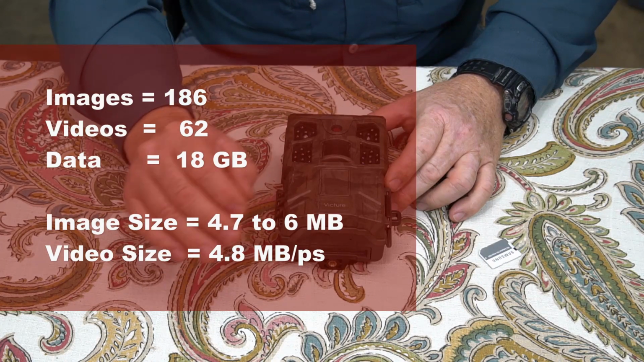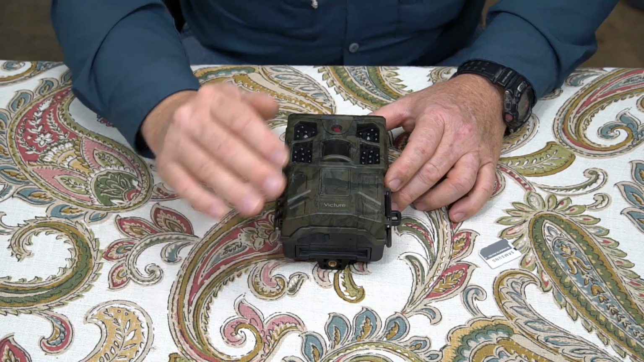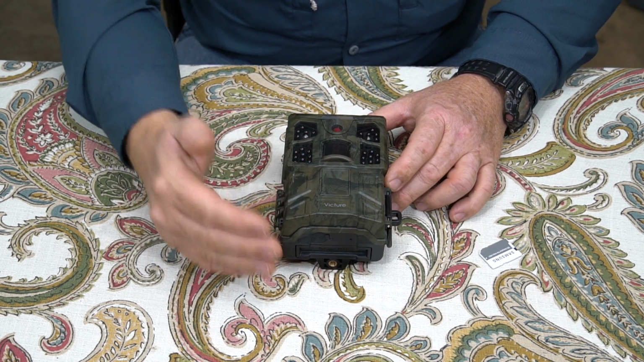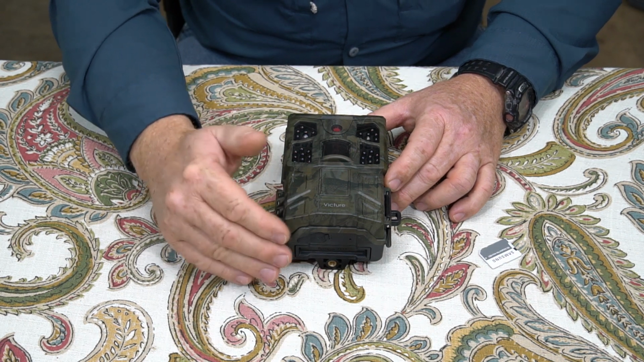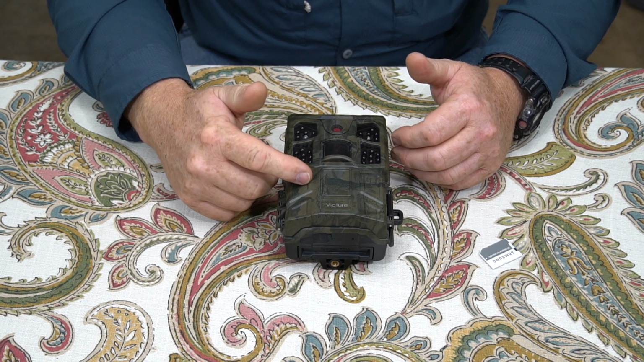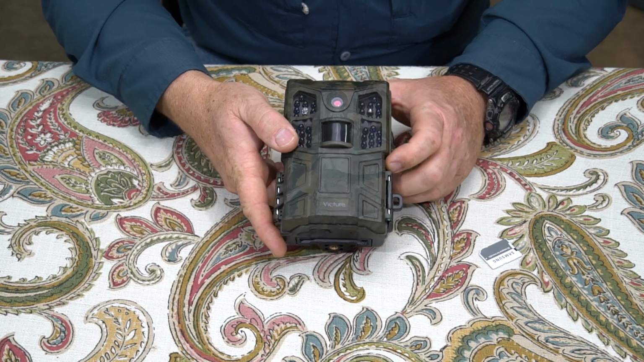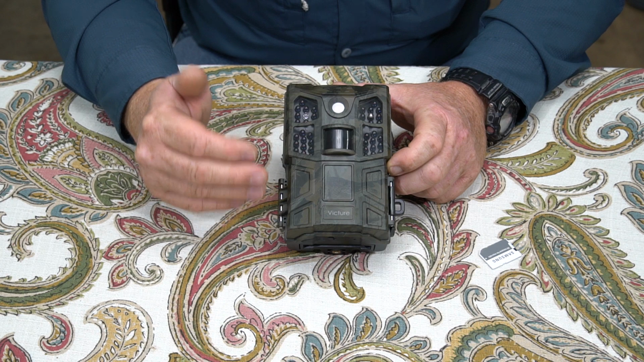Most cameras are between 1 and 2 megabytes per second for video. This one is almost 5 megabytes per second, and that's one reason I had such high data usage, 18 gigabytes. So that's a little high for this quality of camera, but we'll talk about the quality of the images and videos later.